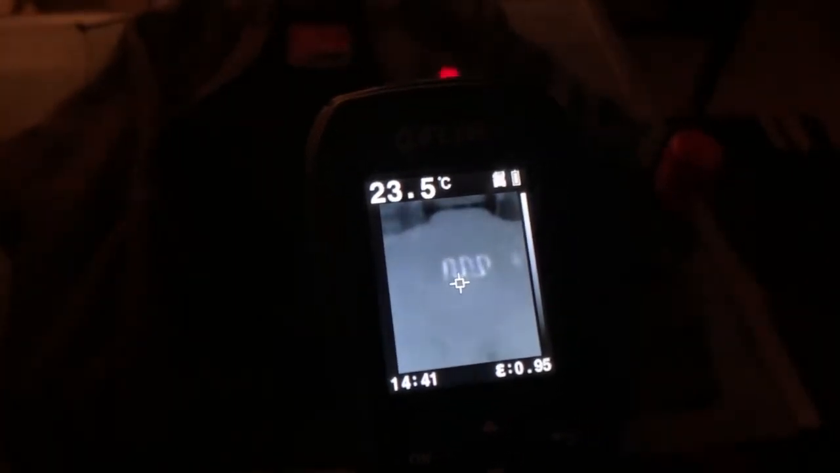See if we can, oh, look at that. See if we can't zero in on some of those coils. Not as big as I thought it would be.